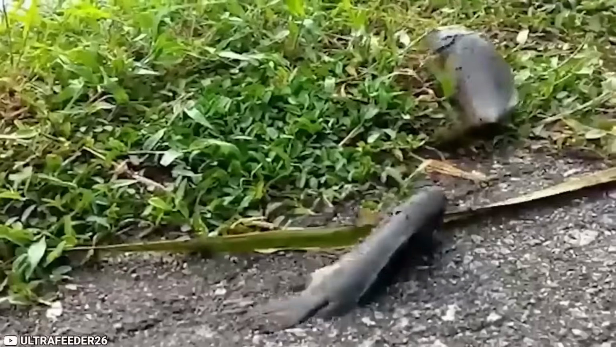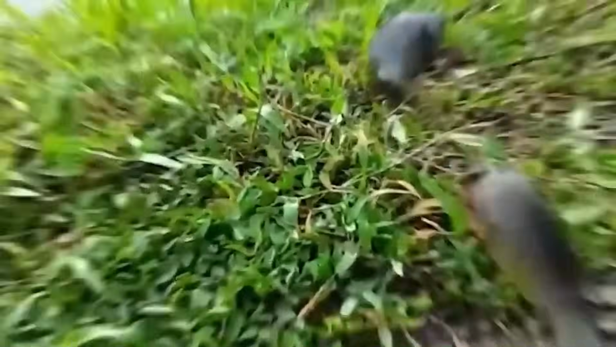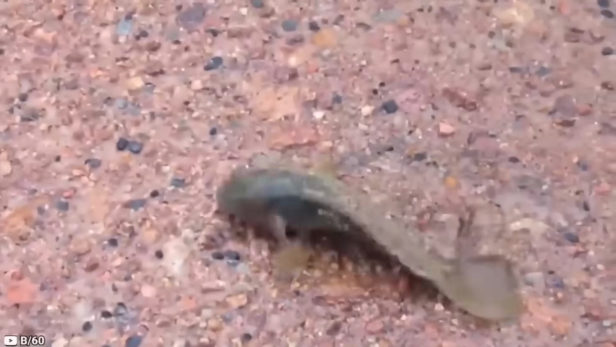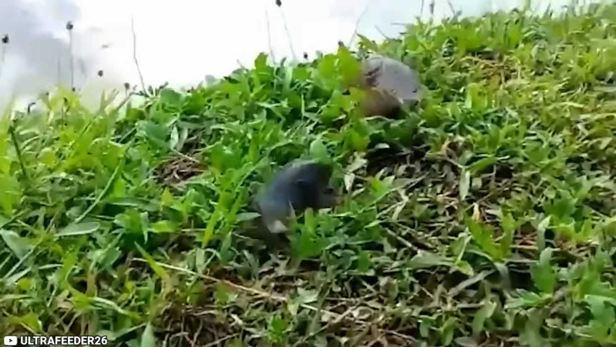If this continues like this, it can't be too far off when a day will come when these fishes will rule the land, and then we humans will have nowhere to go. We're just joking, of course, but this is a weird phenomenon that should be properly investigated, and the reason for this strange behavior should be publicized to the whole world.